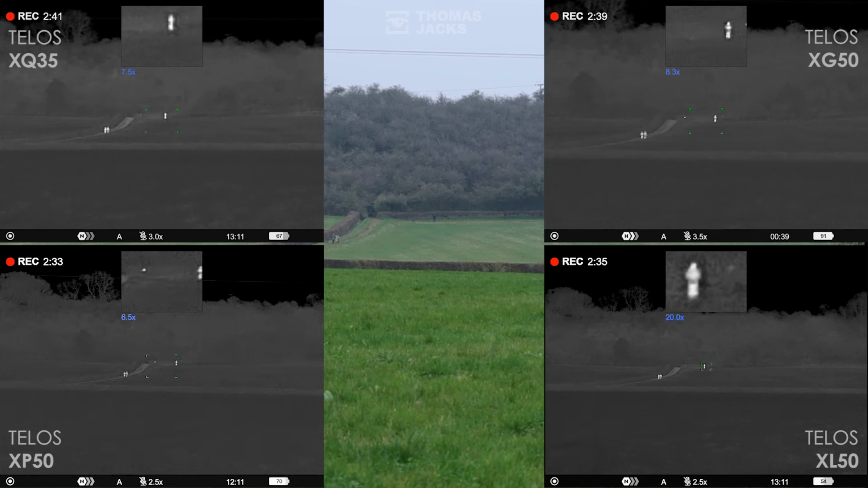So in conclusion, if the task is to detect something the size of a person or a deer at 500 meters, the Telos XQ35, XG50, XP50 and XL50 can all do it with ease, just like each of them can detect a 15 centimeter bottle of water. But if you can afford to buy a thermal with a bigger sensor, you'll be rewarded with more animal detail to help with identification. You'll be able to detect smaller animals with greater ease at range and understand more of the environment or the cover the animal's in.